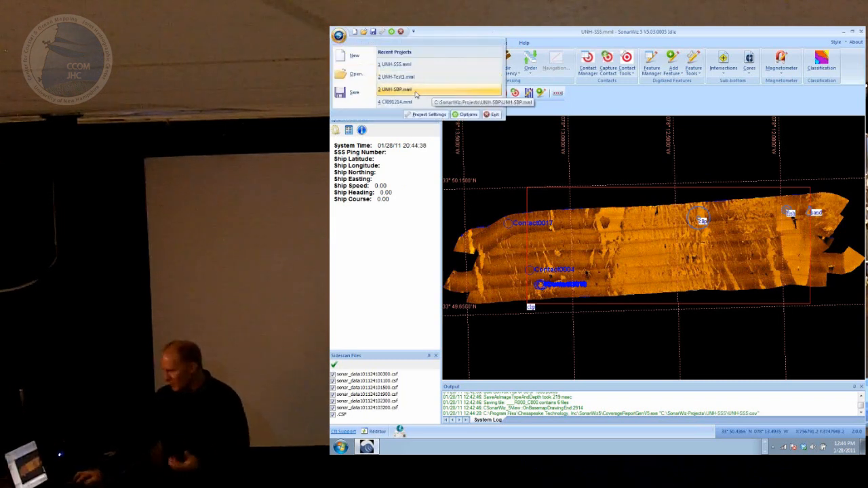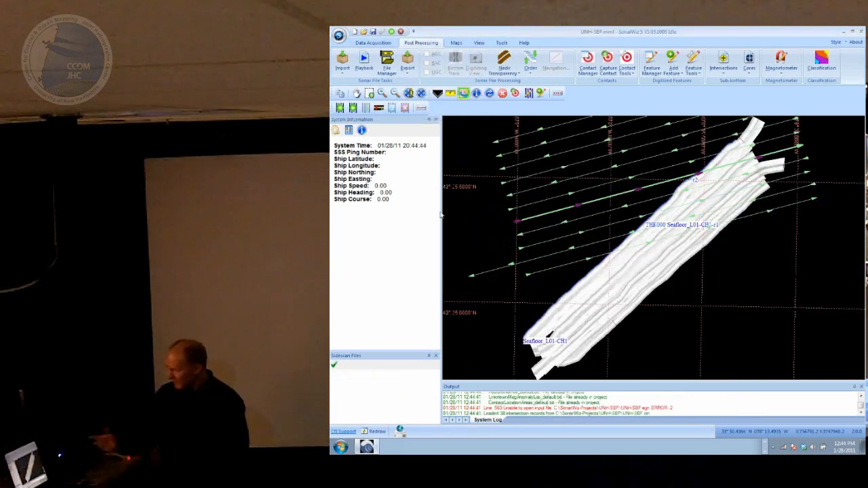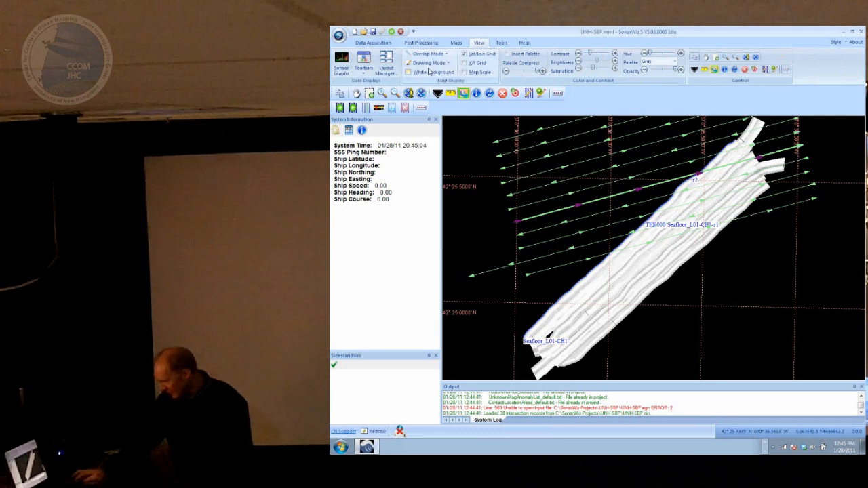So I'm just going to move on real quickly now to the sub-bottom project, because I know a lot of folks here are interested in sub-bottom as well. I've got a project that I opened already and been playing around with. This is a data set from the Benthos Chirp 3, and currently you can look at data this way. It's taken the vertical ribbon of data and flipped it up into the horizontal plane. So you're looking at sub-bottom data edge on. That gets some people all upset, looking at it that way.